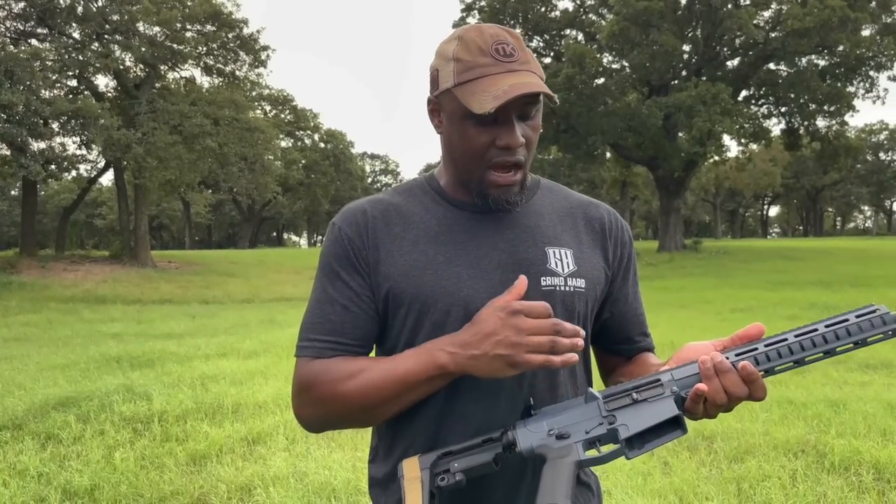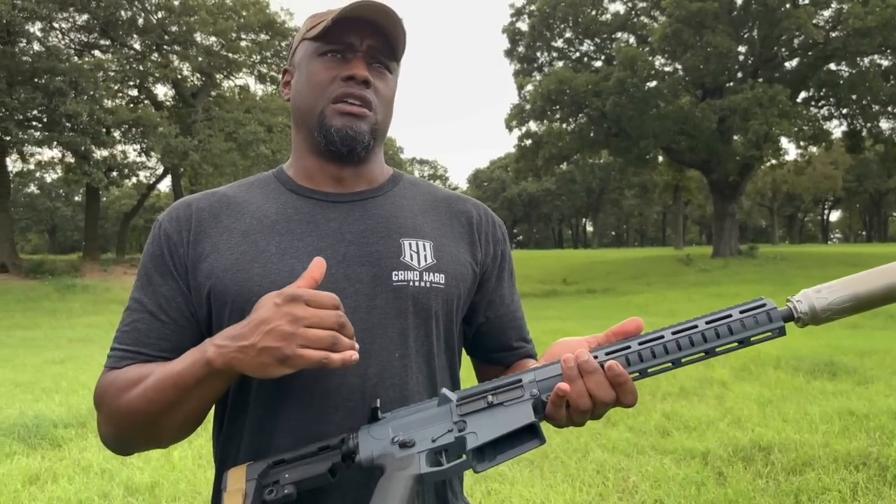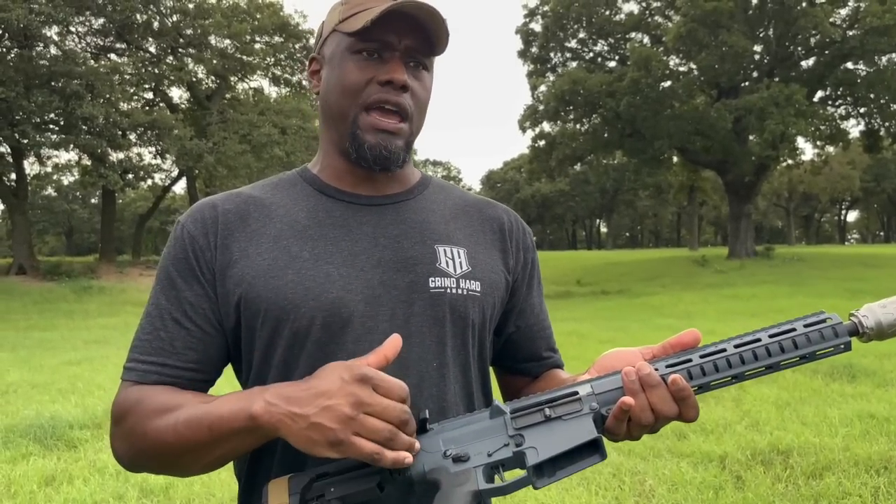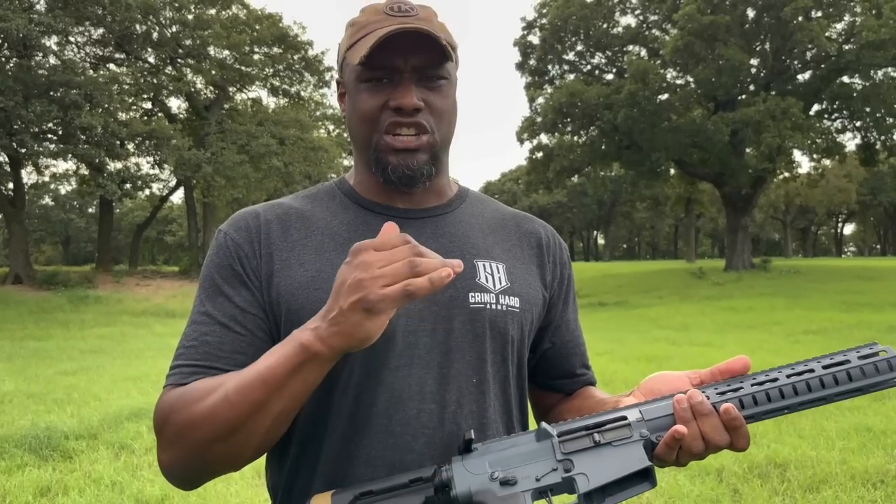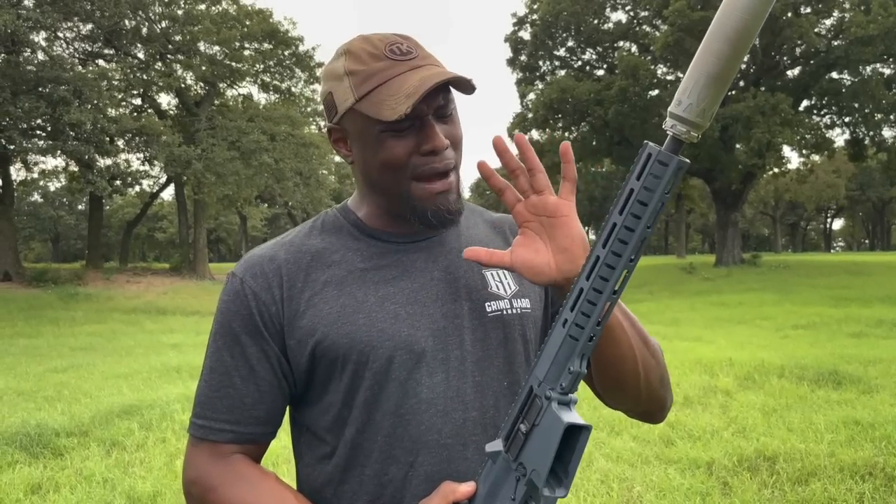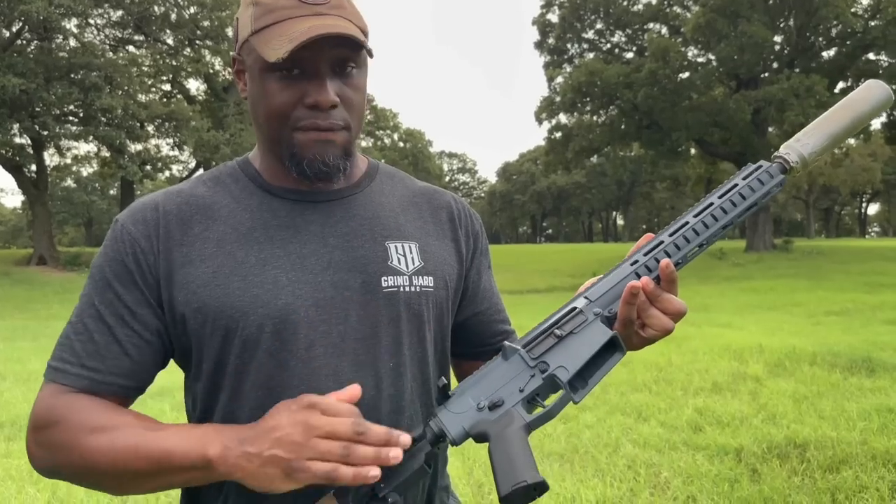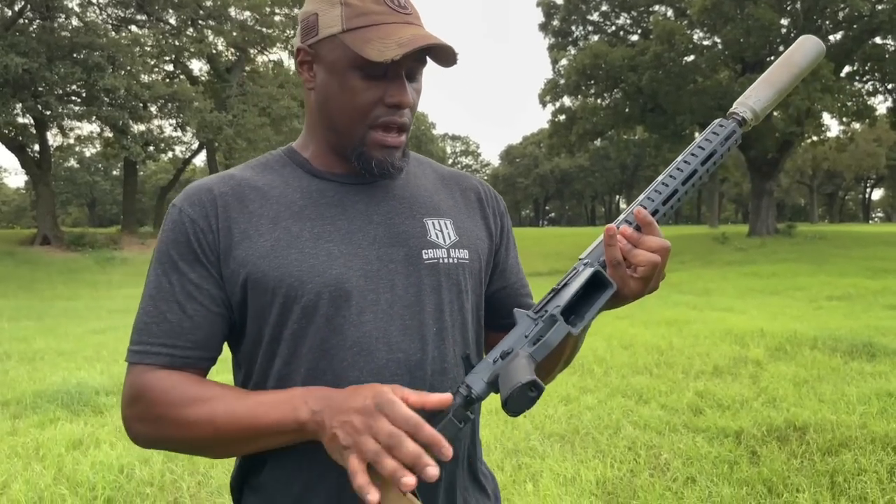Comes with their BCG, I'm sorry, and the spring. It's a standard spring, but the weight, I want to say, is right around an H2 weight. I can't remember what the total was, I think it was like 3.8 ounces, something like that. I might be off, but I know it's very, very similar to an H2. And I have not changed that out. So we have the CMMG BCG with their buffer system, okay?